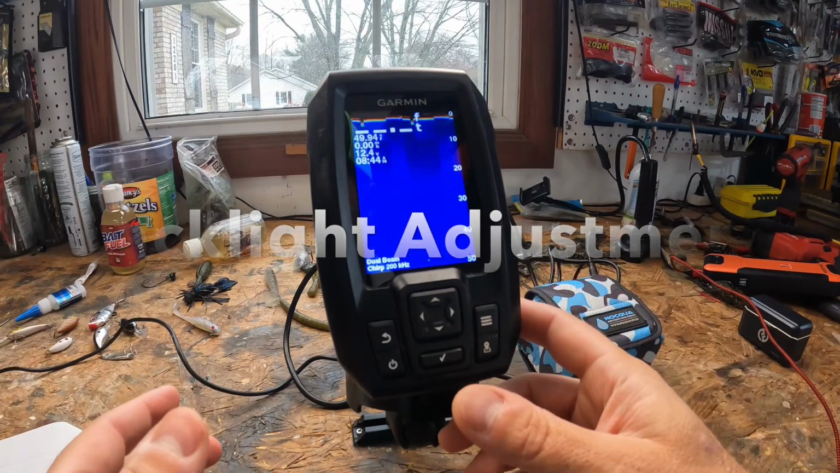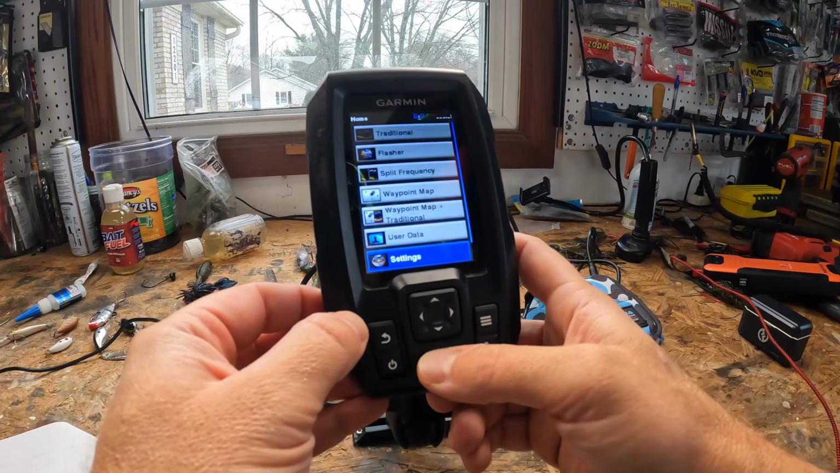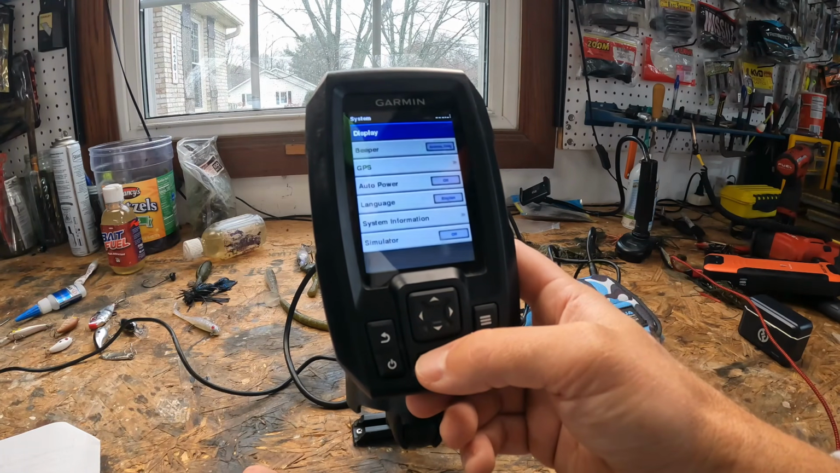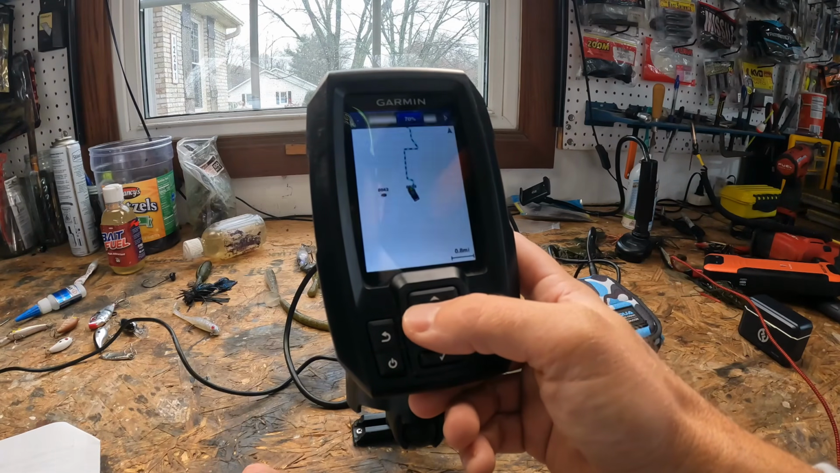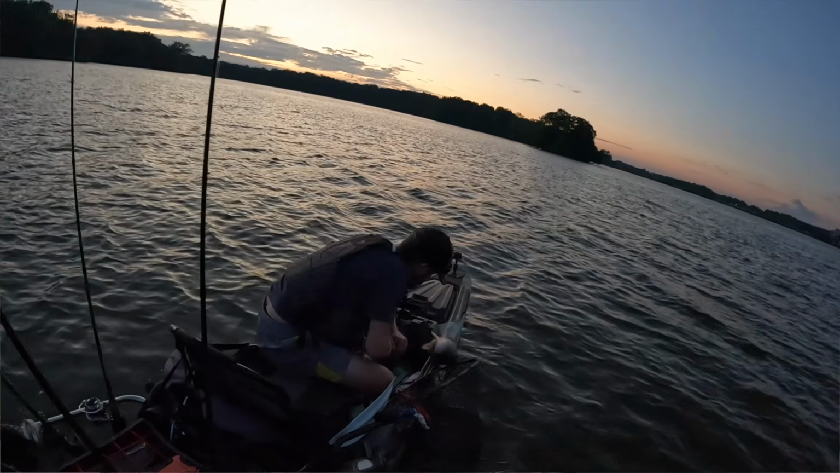And to adjust the backlight, you're going to go to settings. So let's go ahead and go back here. Go down to settings. Go over to system. Hit display, and then you will see backlights. And so you can go in here and you can change the backlight, make it go down to nothing. It's early in the morning and you're like, this thing's blinding me. You're like, hey, it's really dark outside, I can't see it.